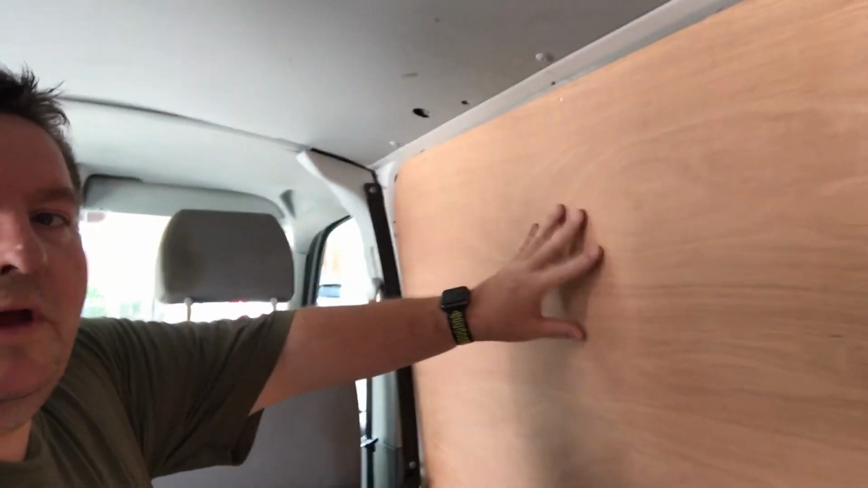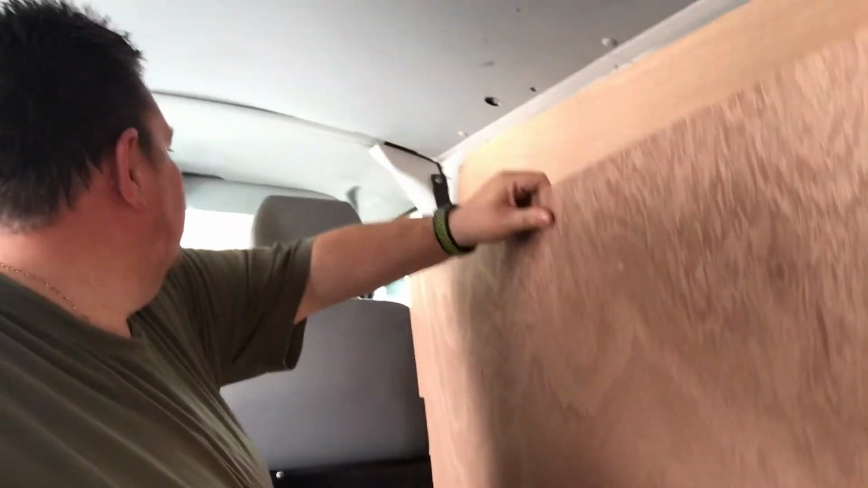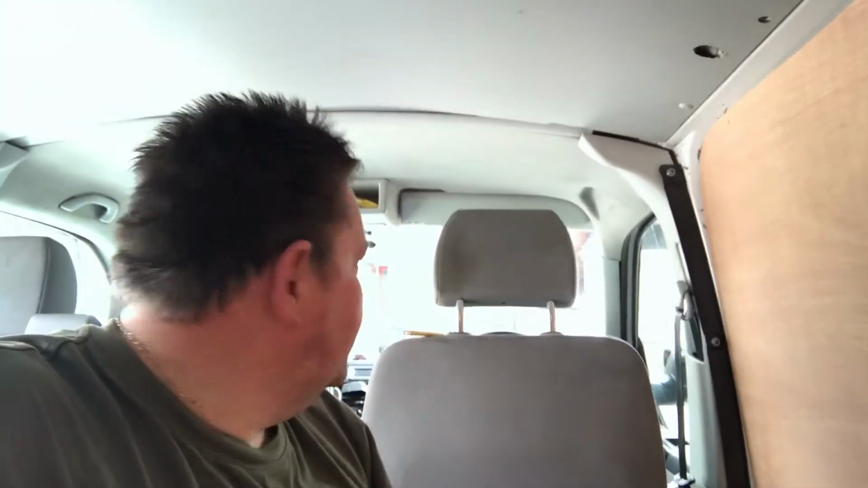But this one piece here that goes along this side, which is the driver's side, obviously I've got a window behind there, so I need to cut that out. So I'm going to try and work out how to build the hole for that. I've got this panel, which was for the sliding door side window. That's cut out to the right size, so I'm going to use that as a template for this side, and it's just a case of working out where to put it on the sheet of wood. So I'll get back to you in a bit.